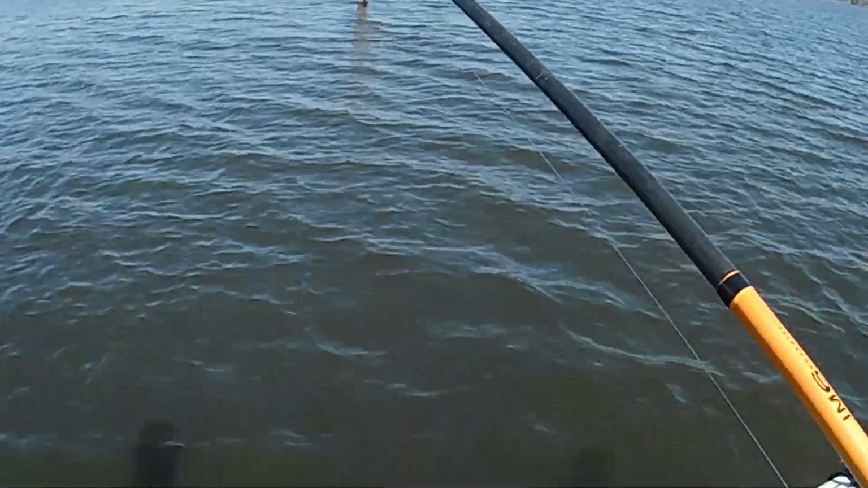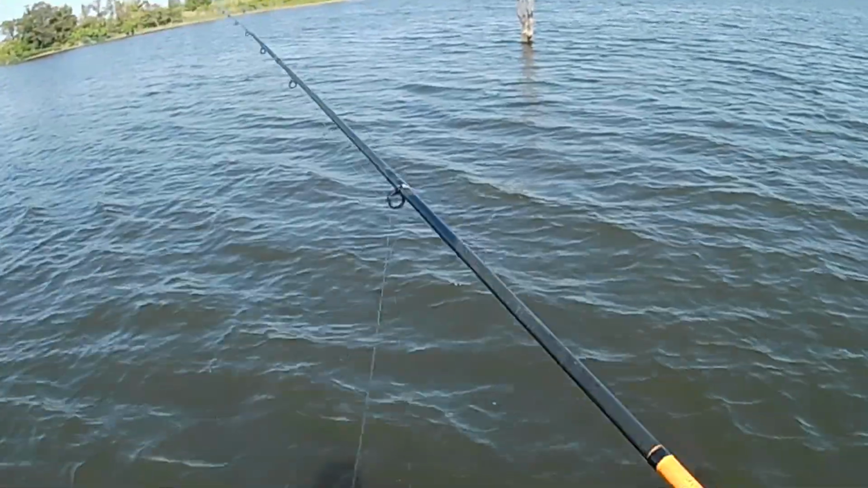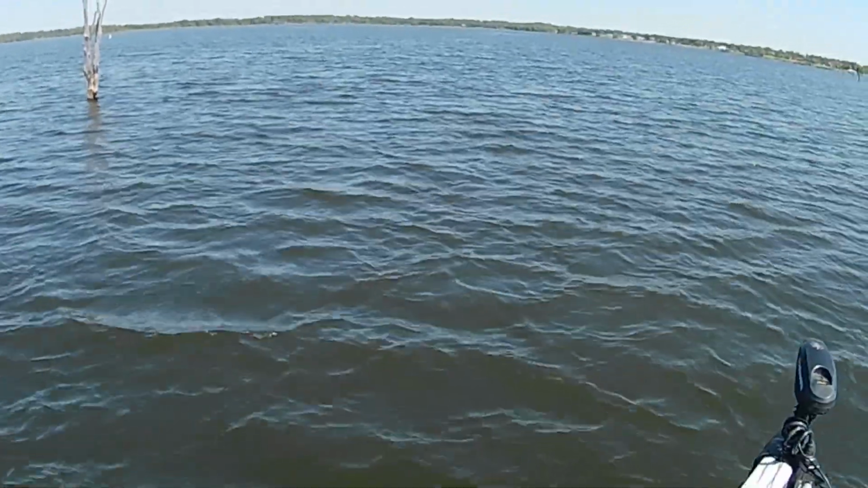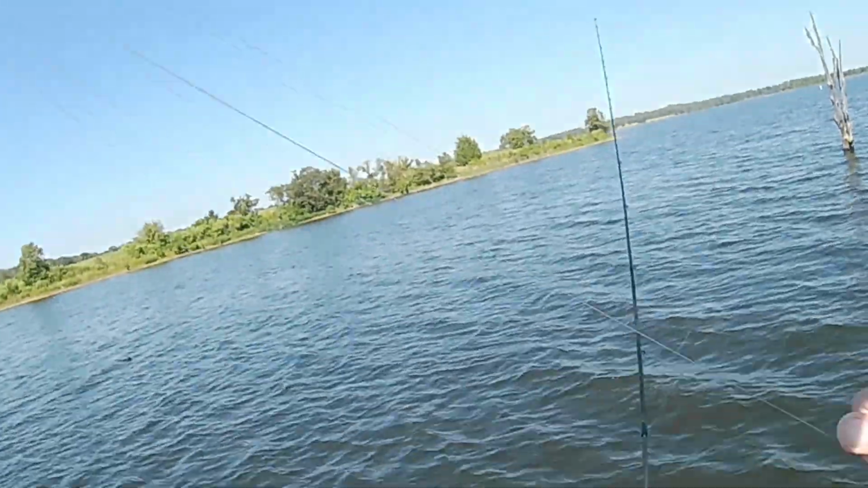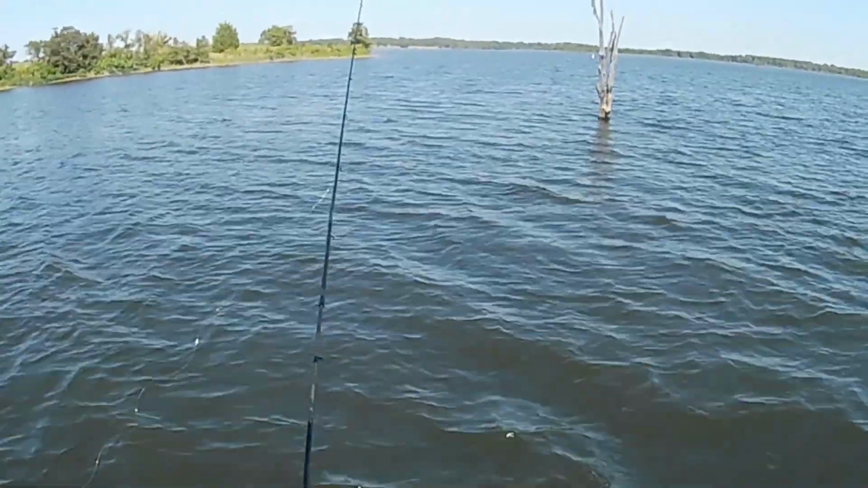I don't want him to be pinned up on that tree from now on. Oh no, he's got so tied up I can't get him. Doggone it. And he's still on there too. Oh man, dang. Sorry about that, little fish.